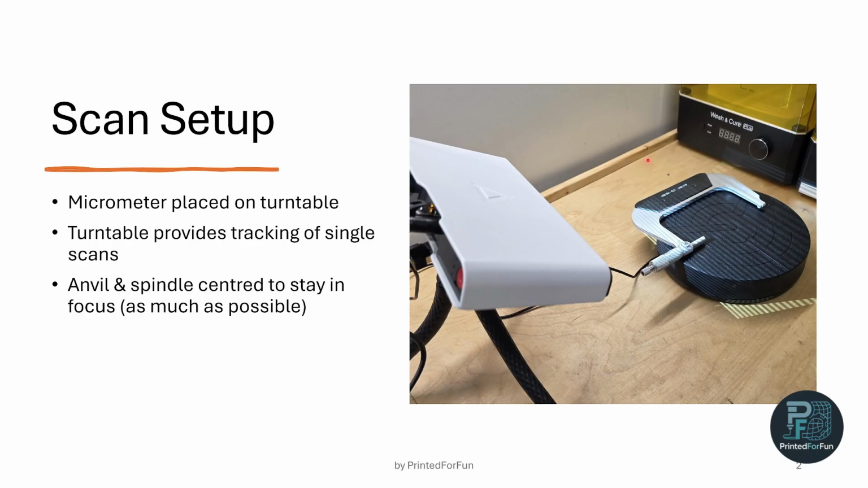I placed the micrometer on the turntable of the MetroY Form 3, and the specialty with the MetroY Form 3 is that the turntable itself provides the tracking. So in the turntable there are optical encoders, and these are used to position the single scans it does while rotating the turntable. So it doesn't use any markers or features of the part you're scanning.